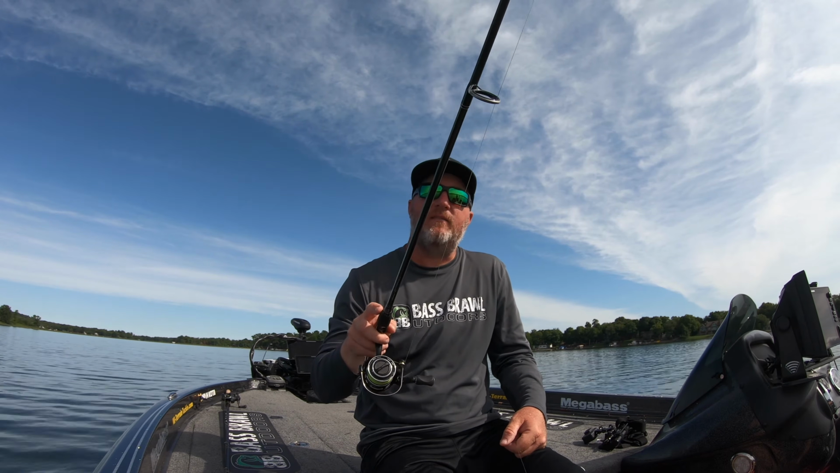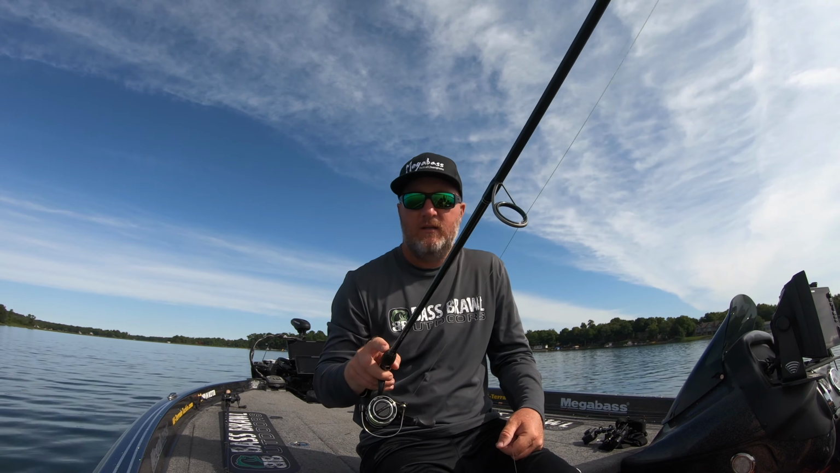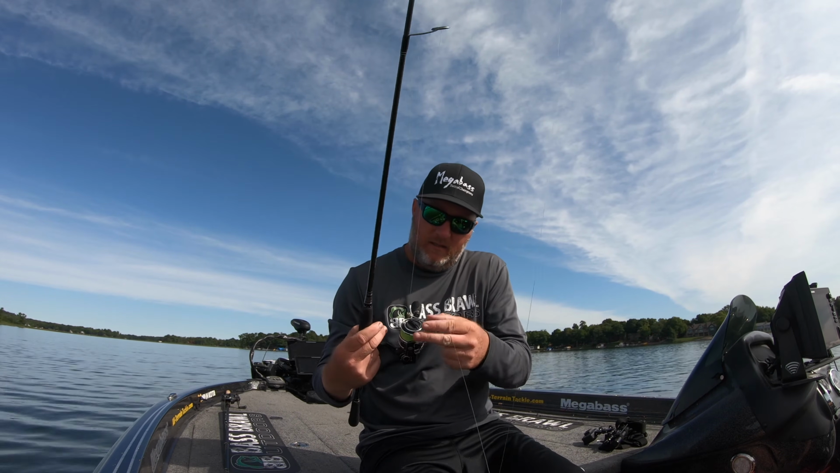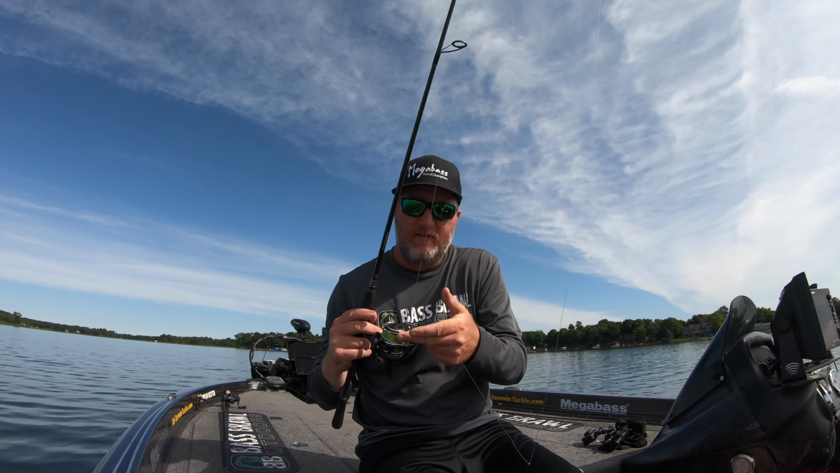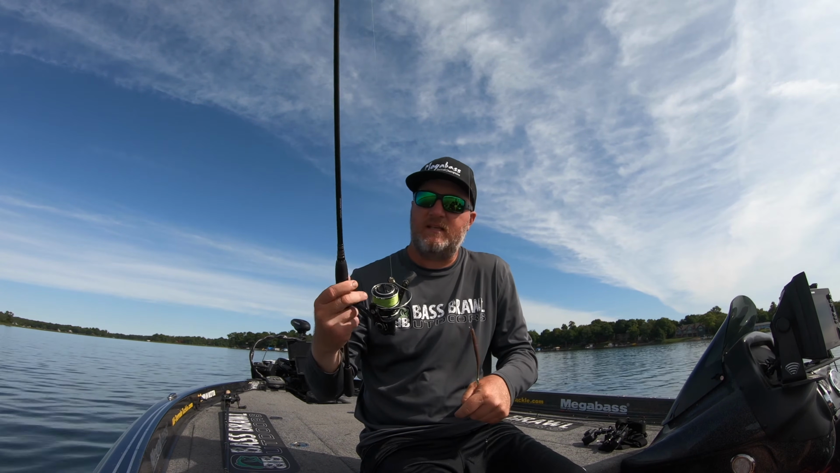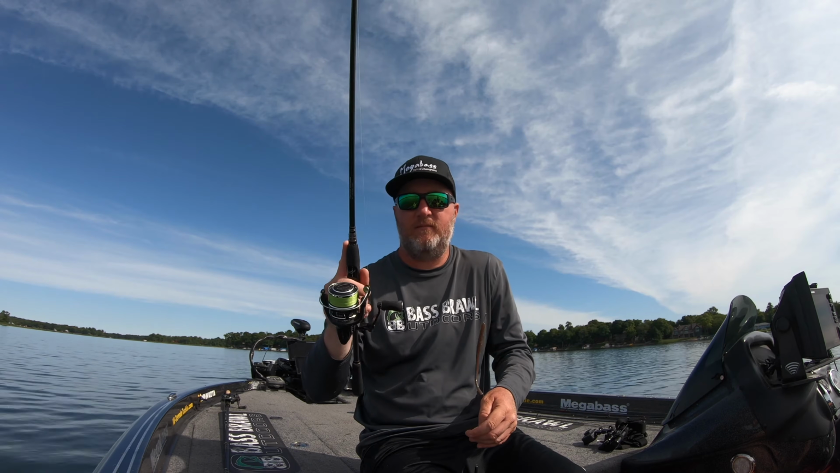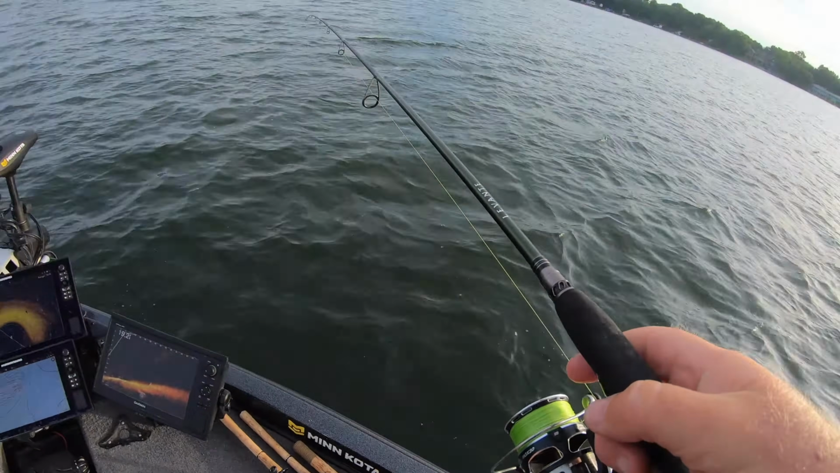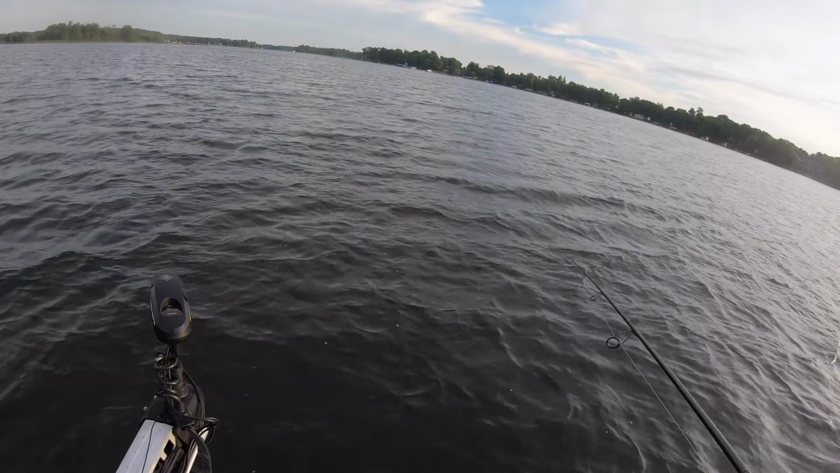It's 6'11". You got total control, and it doesn't matter how big the fish are, you can get them into the boat. And like always, I'm using my 10-pound high-vis braid, 8-pound fluoro leader, and that's basically my setup for all my finesse fishing. That bold bluegill color has been an absolute go-to for the last 3 to 5 years.